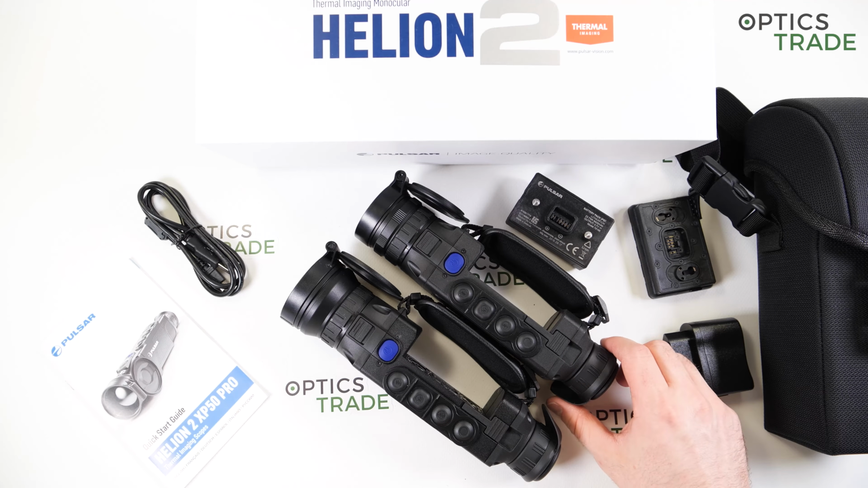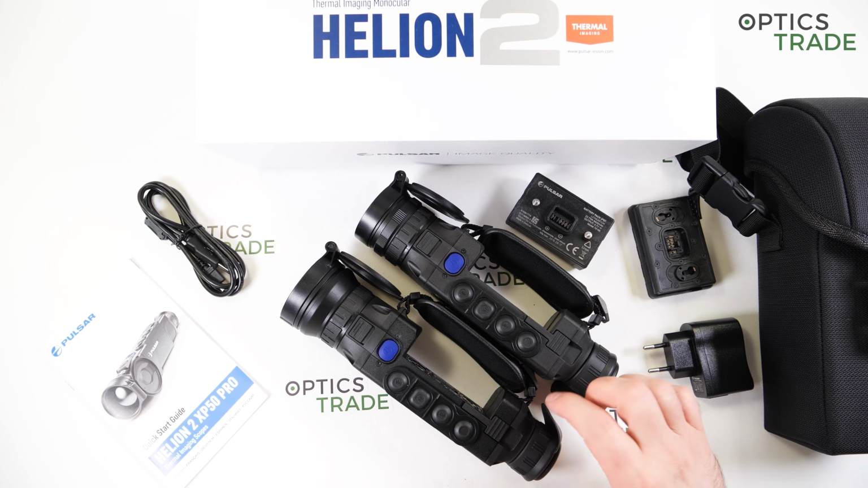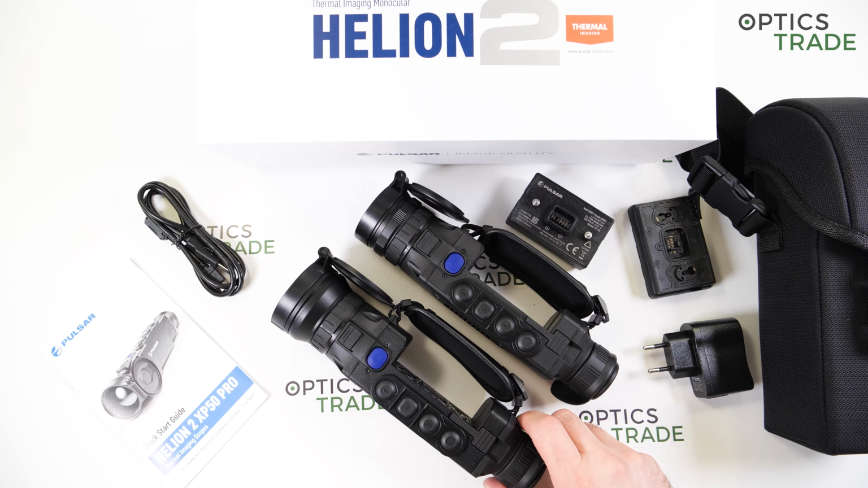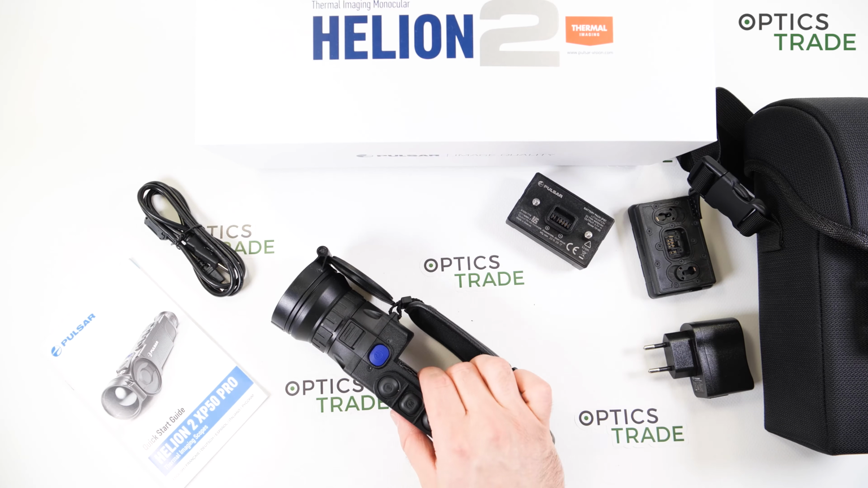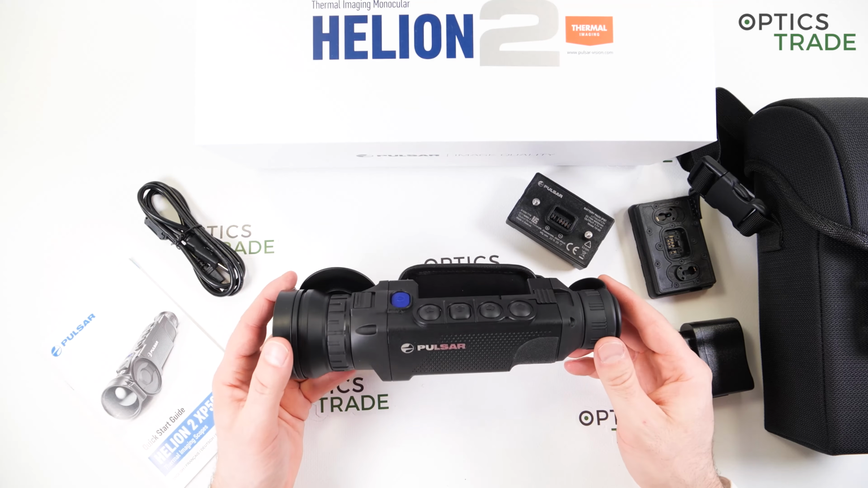And honestly speaking, now in 2021, the new display, which is still AMOLED, still works down to minus 25 degrees Celsius. It's much bigger. It's 1024 by, I think, 700-something, much bigger, so the image details are much better.